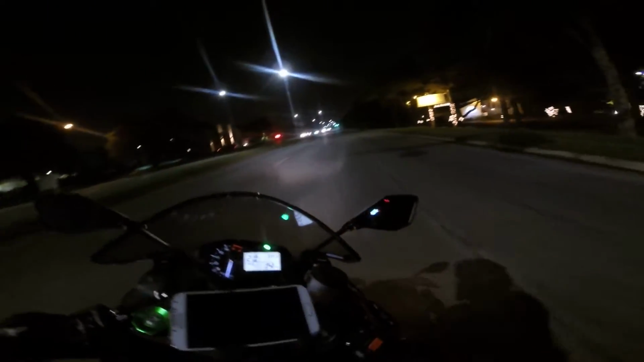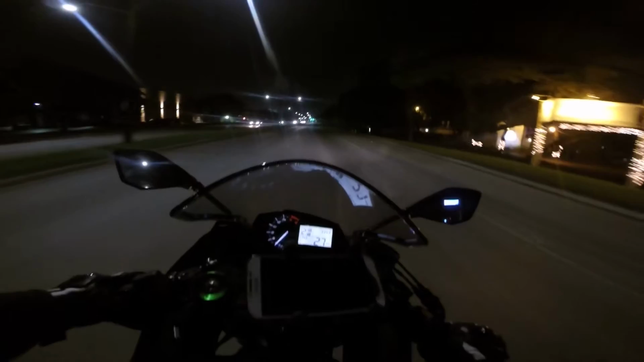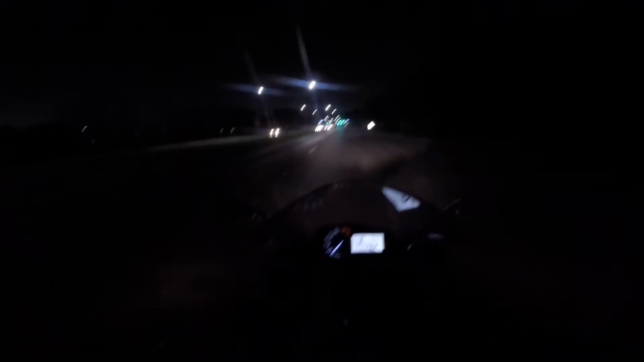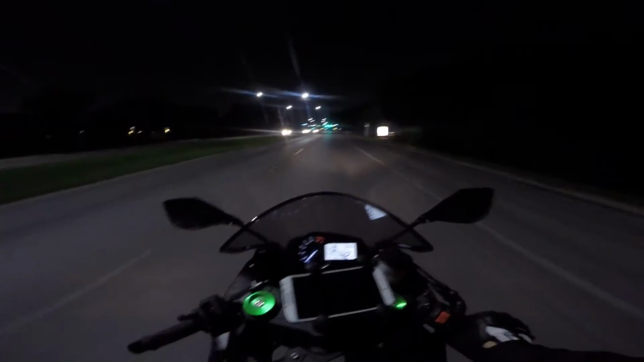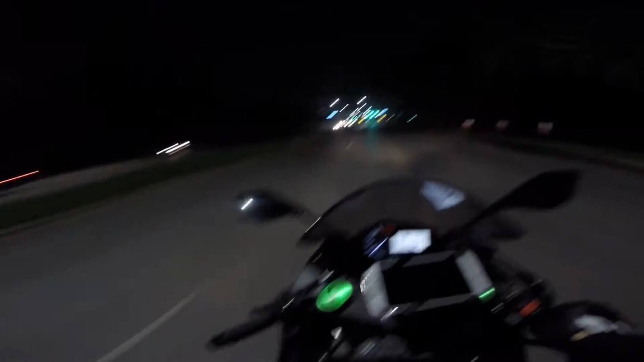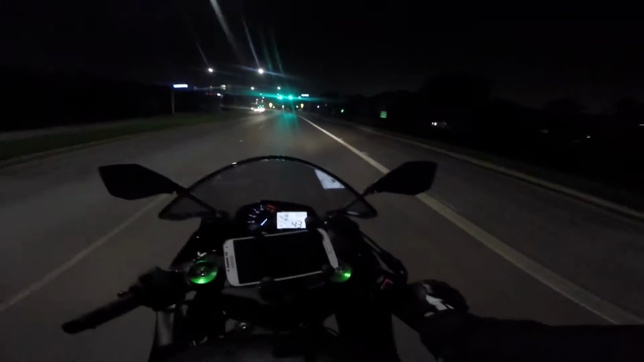So by now you guys have seen some of the things I've done. Man, the motorcycle is running so smooth after an oil change. Maybe it's because I haven't ridden in like 2 days, but man, it's just so smooth, like butter right now.